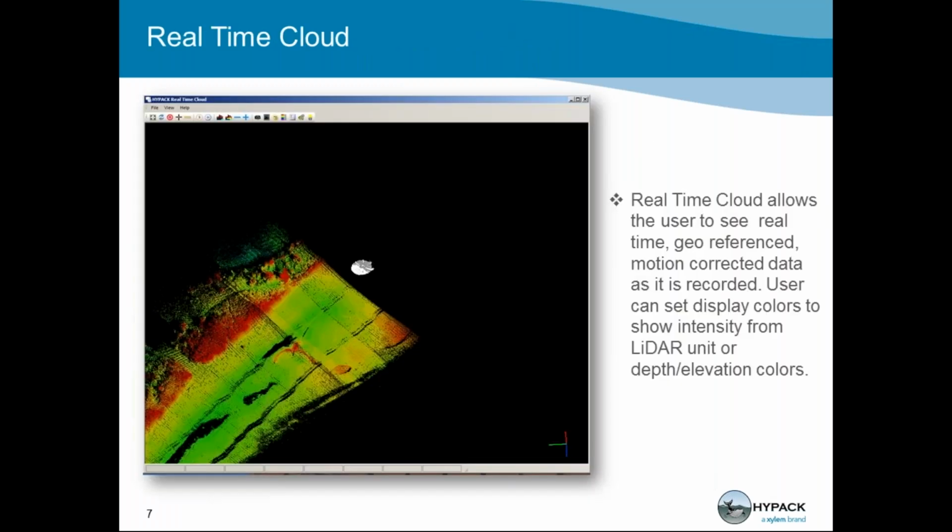We also have a great real-time cloud interface. The real-time cloud interface allows the user to see real-time geo-referenced motion-corrected data as it's recorded. You can set your display colors to show depth, elevation, or intensity values recorded from your LiDAR unit. We also have a suite of targeting tools where you can mark points of interest and save that out to a database.